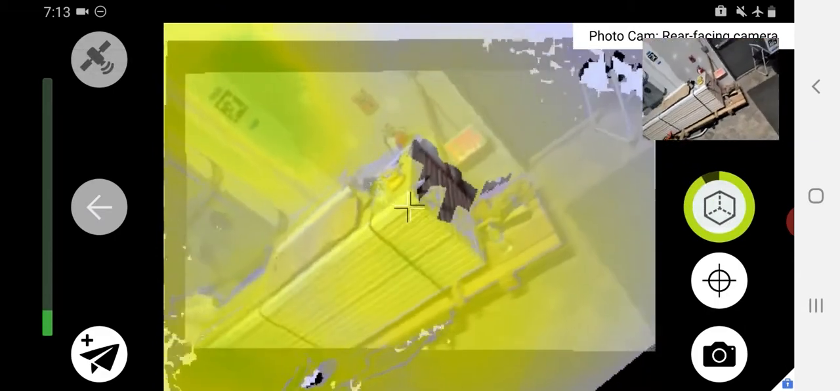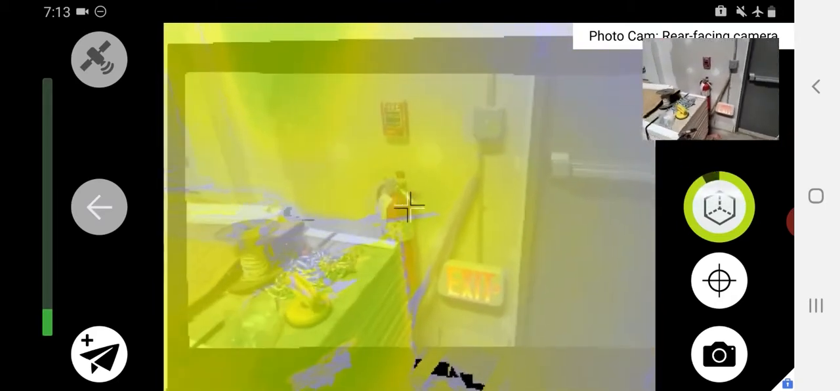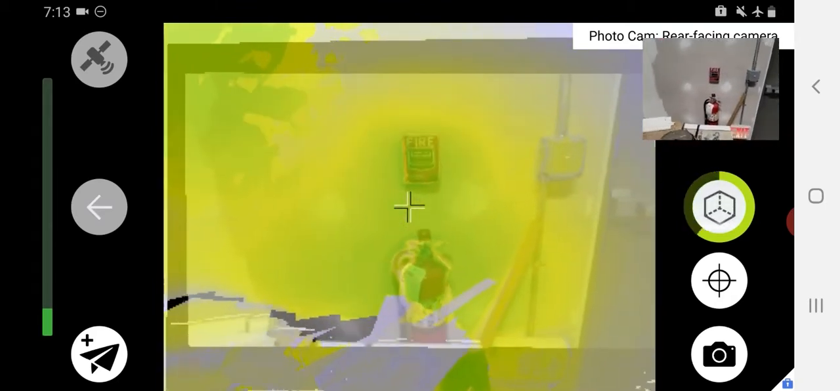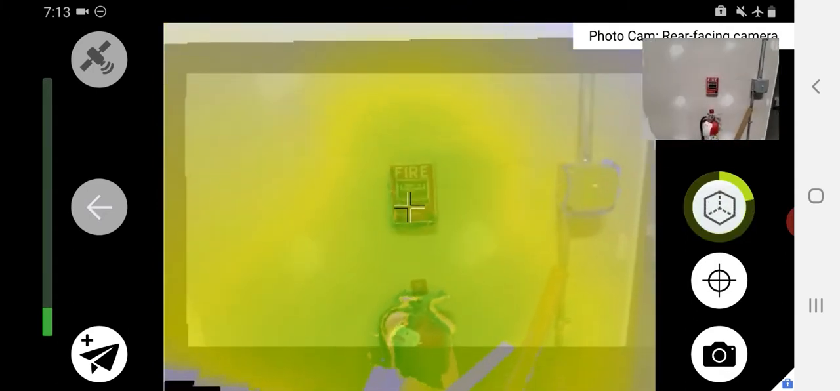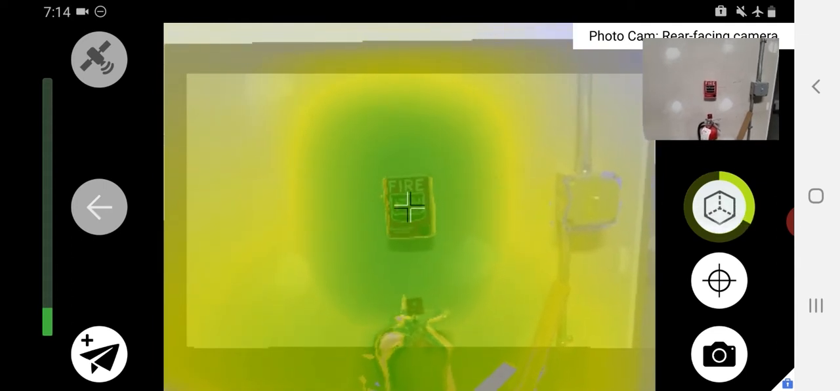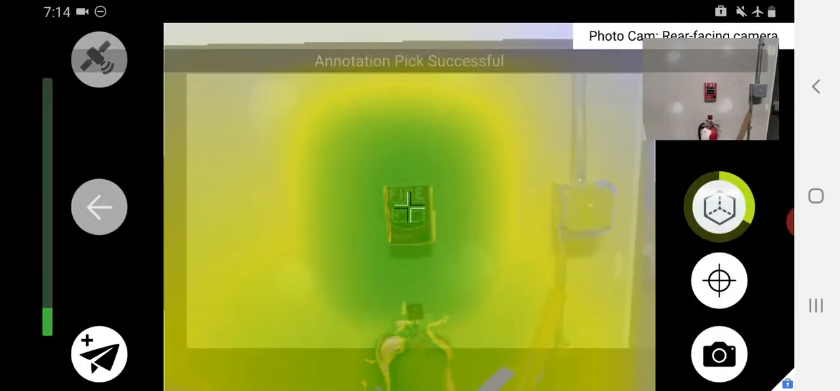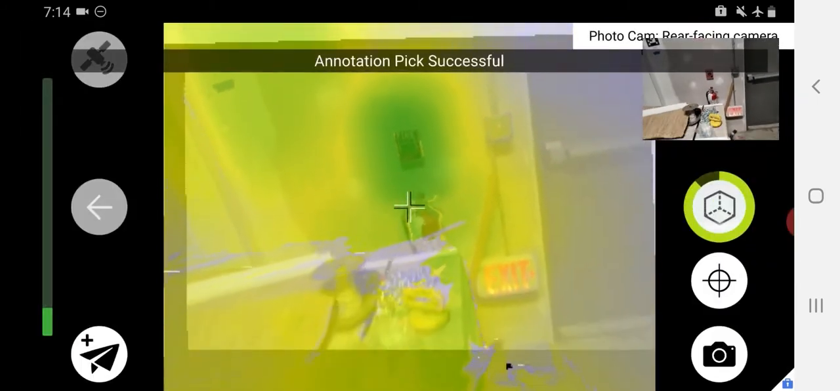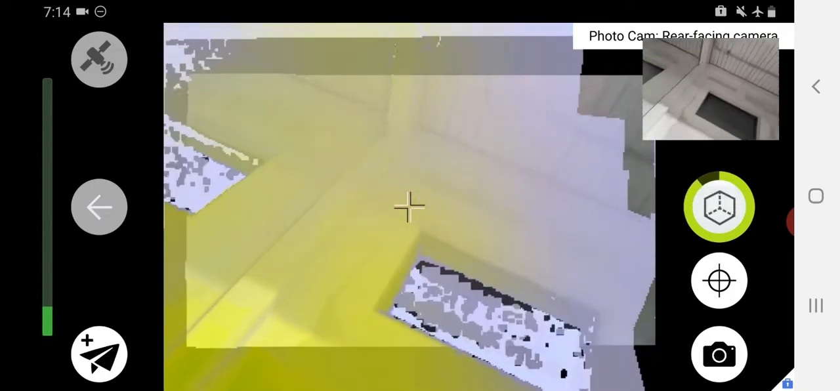The last button that you have here is the scan time annotation capability, this crosshair icon. And that allows me to flag something in my scan that I'm going to want to add notes to after the fact, or something that needs to be documented. So in this case, for example, if I wanted to flag the fire alarm, I just press and hold that button and release. And that will add an annotation to that point and prompt me after I finish my scan to fill in all the relevant details.